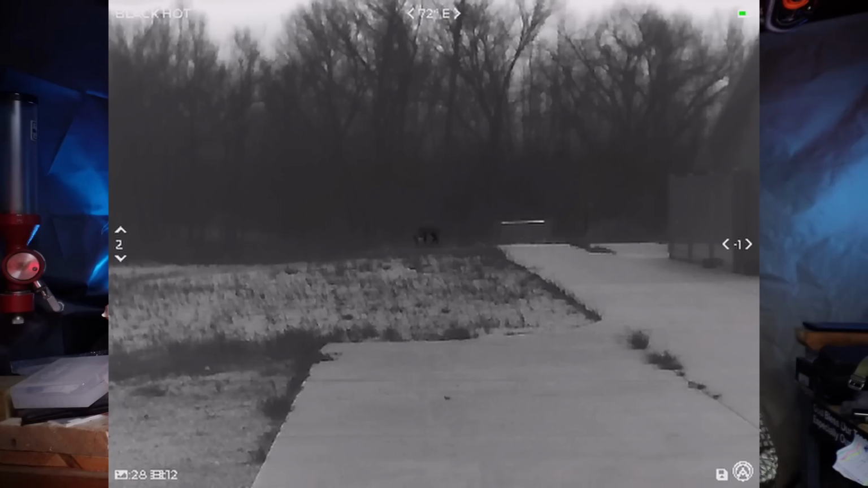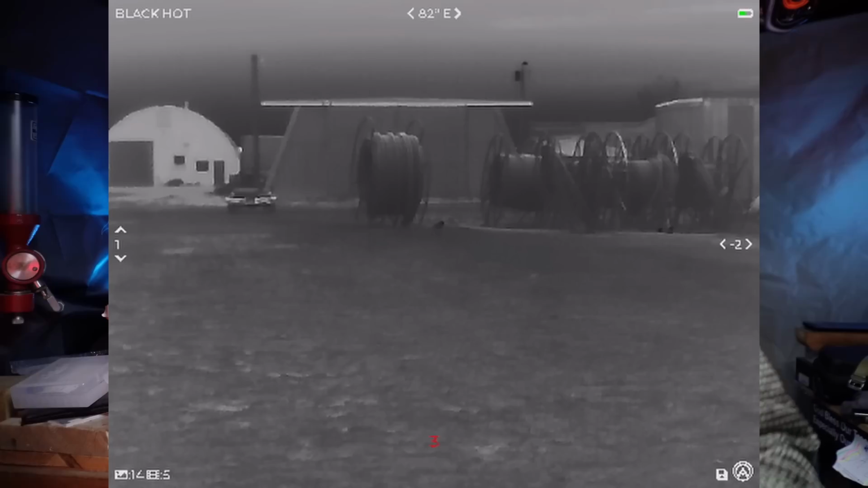One of the things that I liked about this, and you don't see it in all thermal devices, is the actual modes. Typically if you watch anything from the United States government, it's either white hot or black hot. Those are always available on pretty much any thermal device known to man. You can either make the heat signatures black in appearance, or you can make the heat signatures white in appearance. And the differences in temperatures and the way things retain heat enables you to see in the dark.